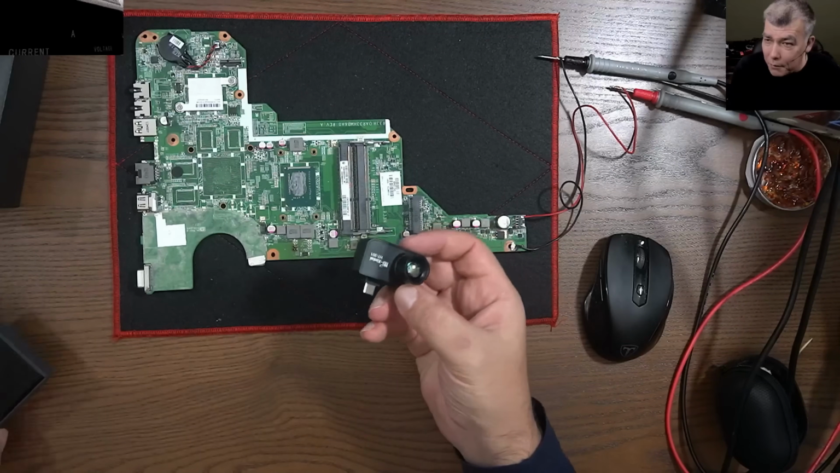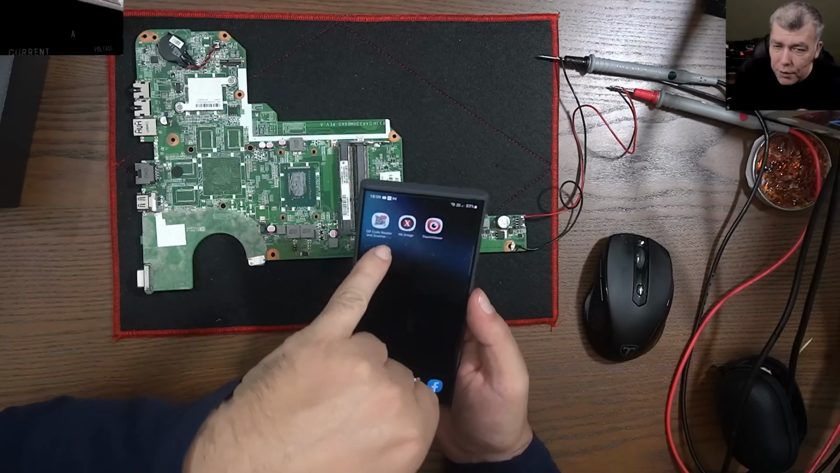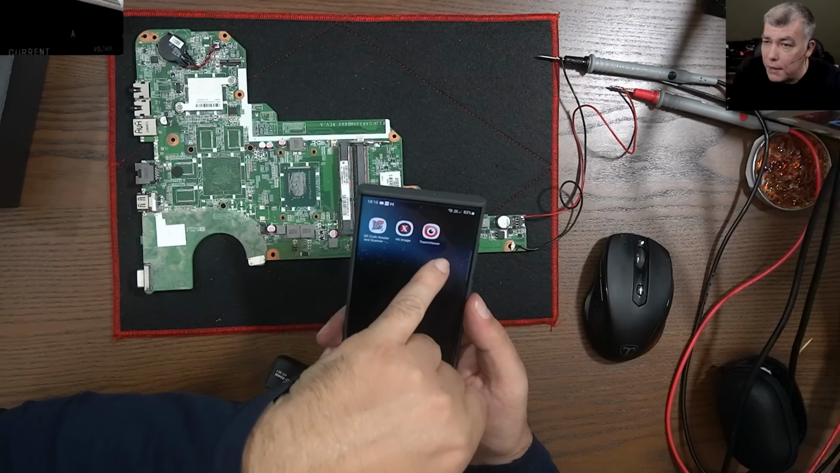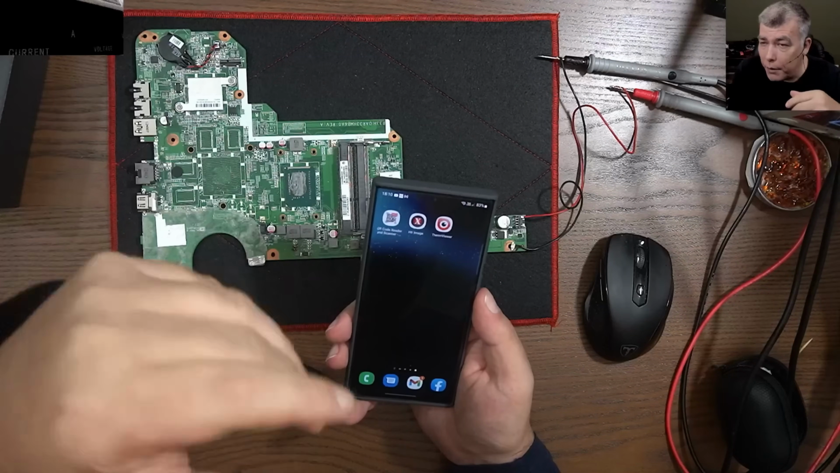Let me put the camera on the phone. You can choose two apps to use with this camera, and I will show you. You have the HTI image and you have the Term Viewer. Term Viewer is a paid application, and the application says the resolution is double compared with the camera.